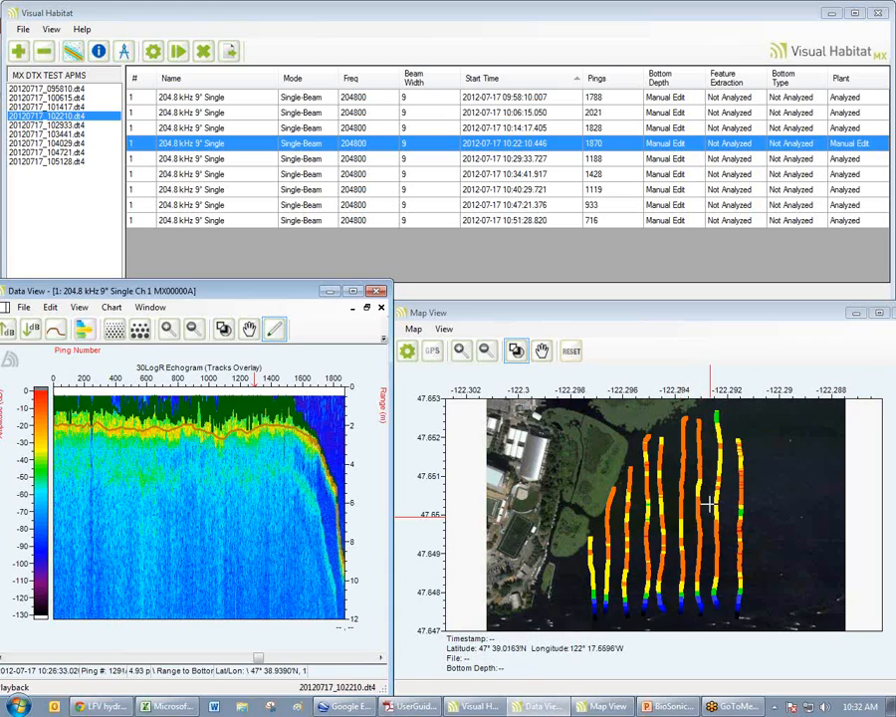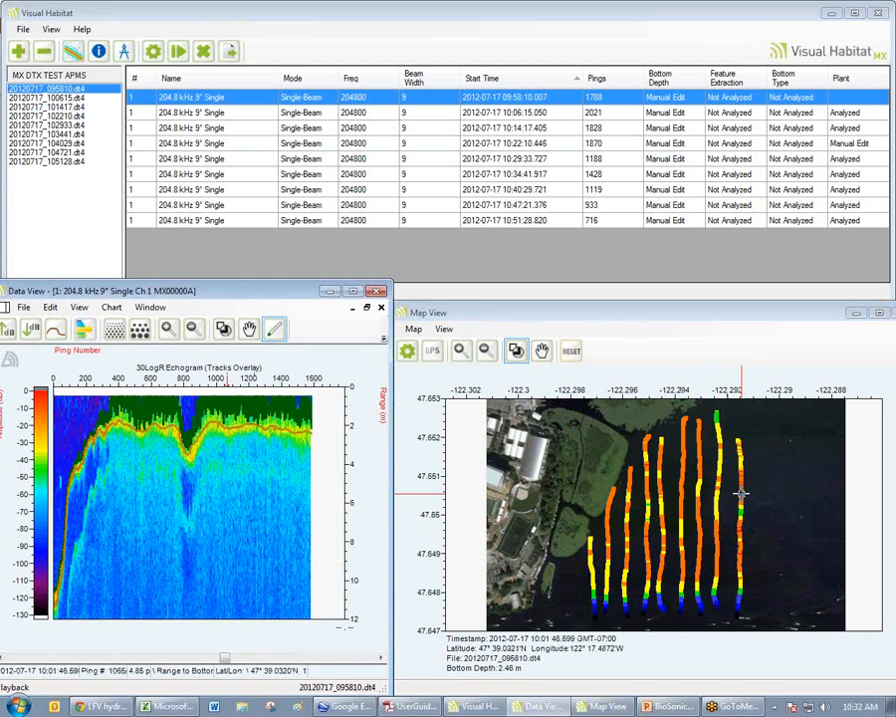And so I can click back and forth and pull up any echogram from the map that corresponds. Okay? So we have a cross-section view and a plan view simultaneously. So we are able to visually ground truth or verify our information.